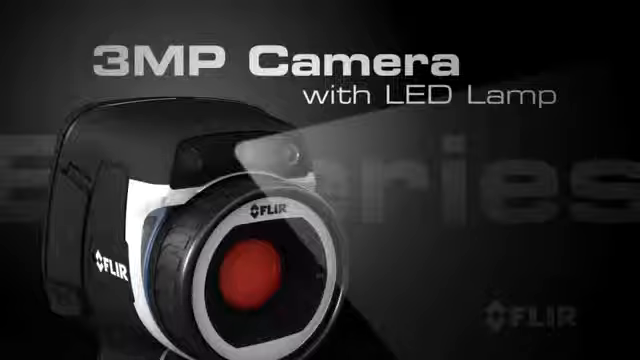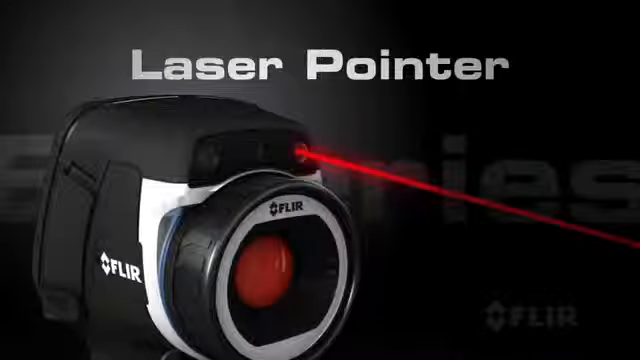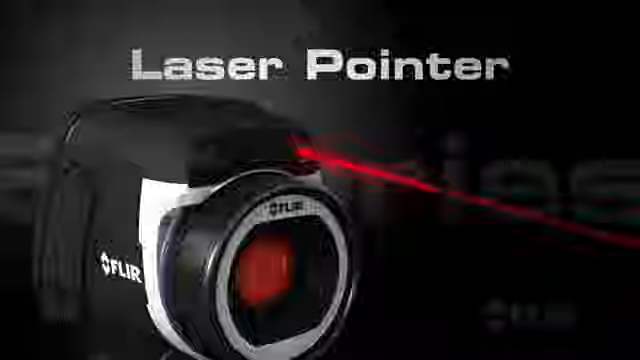For dark environments, areas where you're taking visual images in closets, crawl spaces, or attics, we have 2 LED lights that are built on the front of the camera that allow you to take visual images in dark environments. And lastly, we have a laser pointer that's built into the interface, which allows the restoration contractor to point to leaks on high ceilings, for example.